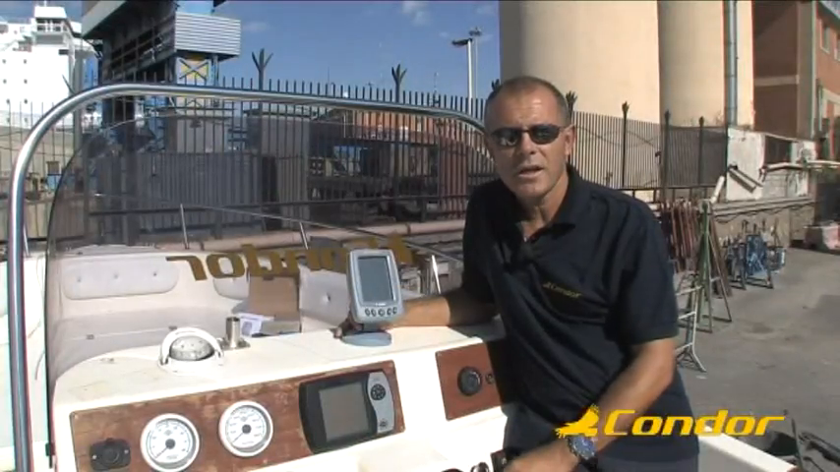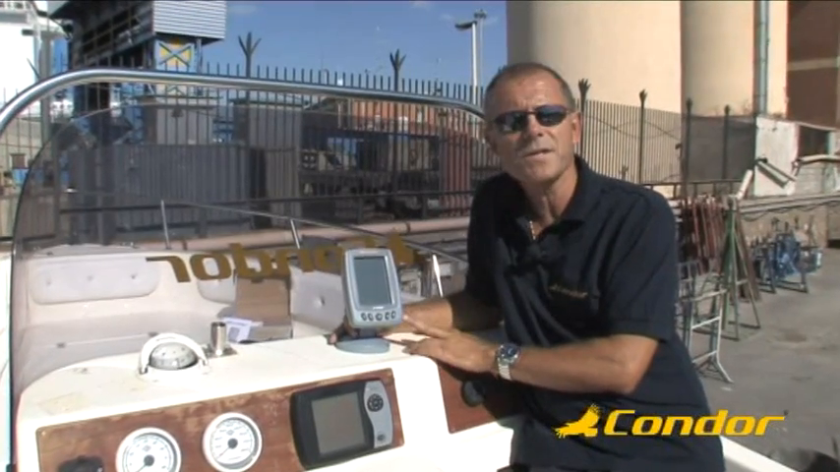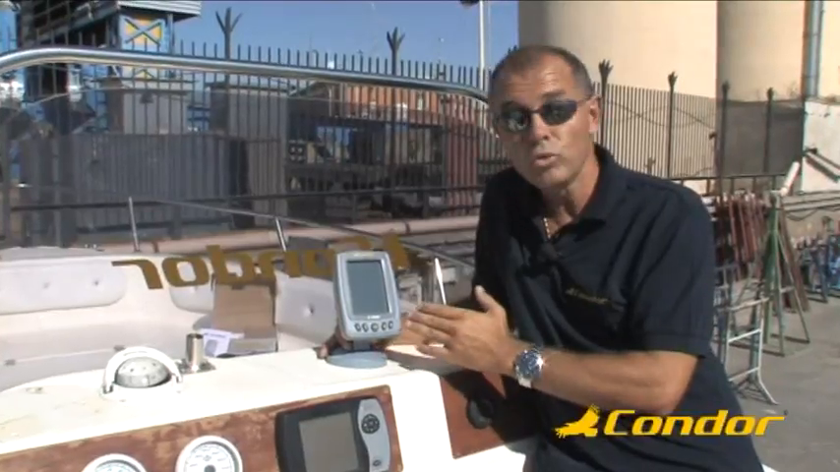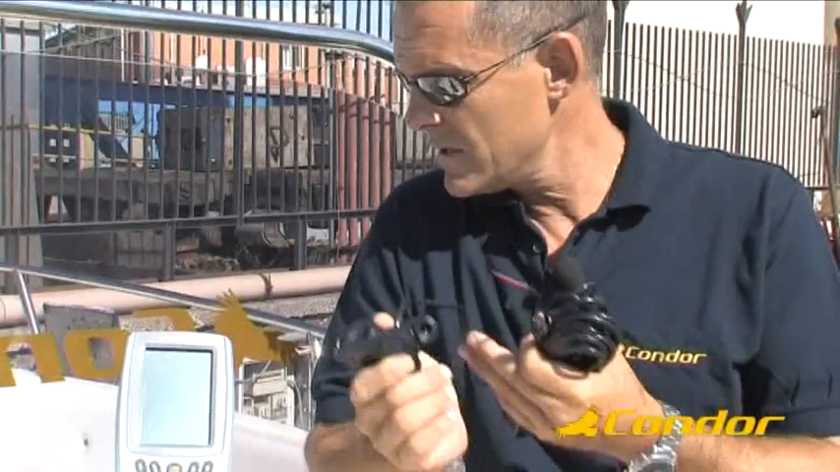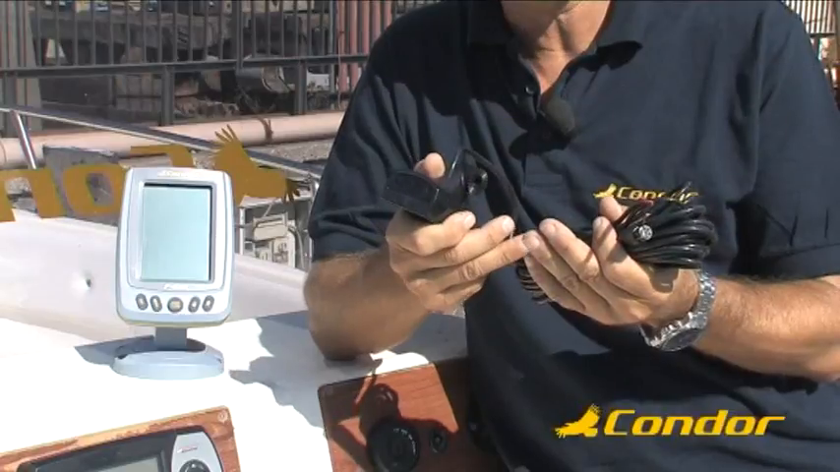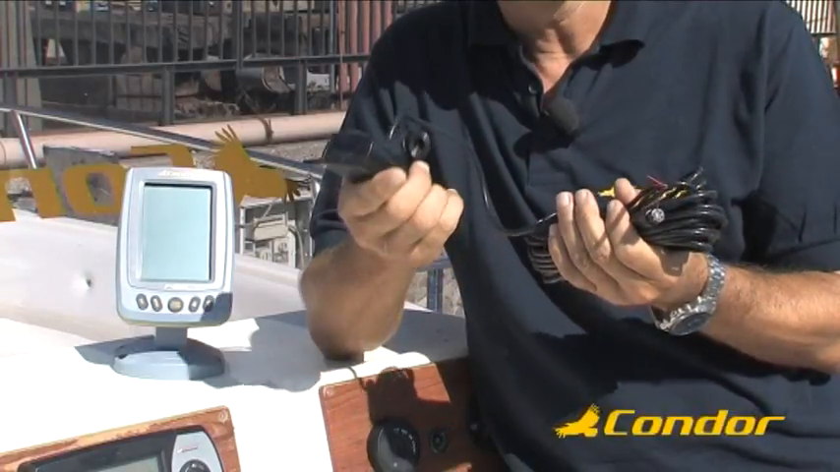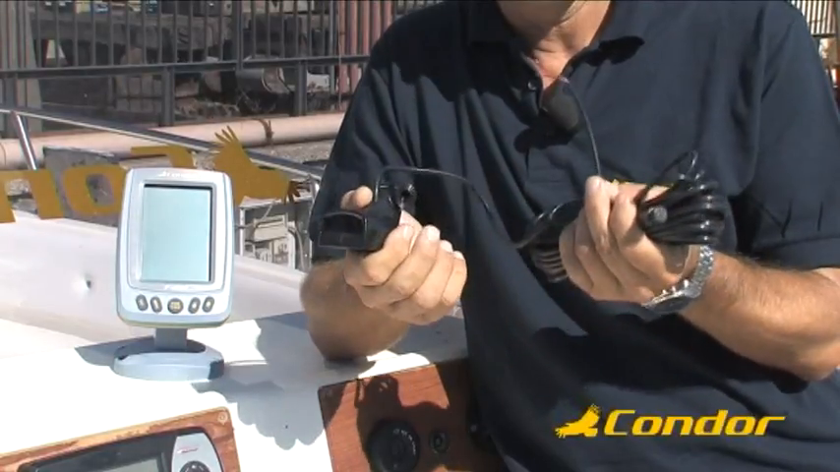Once the unit is assembled, find a suitable location for your fish finder. It can be either left or right of the helm, near enough for an easy reading of the screen and for the controls to be within reach. After we have chosen the position for the head, we must verify if the length of the power and transducer cable is long enough to reach the power source and the position where the transducer will be located.